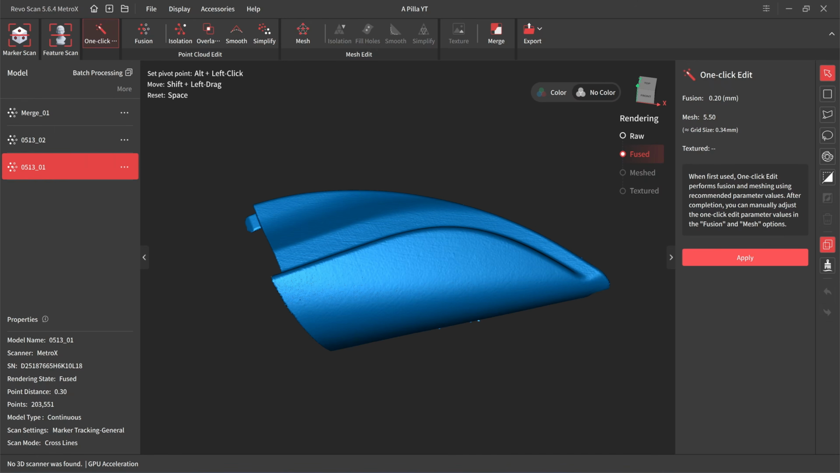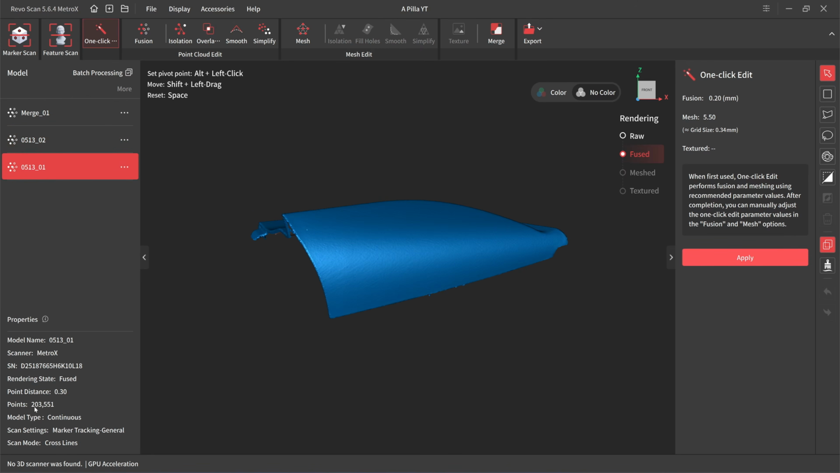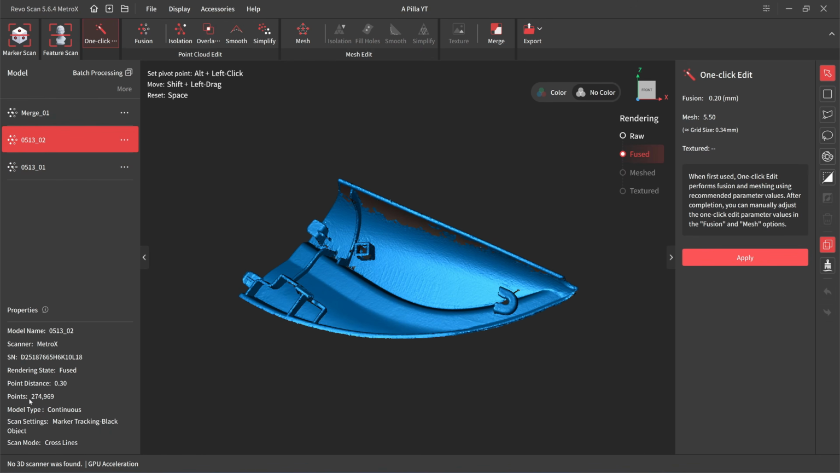Alright, after merging, I found something unusual with the RevoScan 5.6.4. These two scans: the first scan has 200,000 points, if you look here on the lower left corner, and the second scan has 274,000 points.